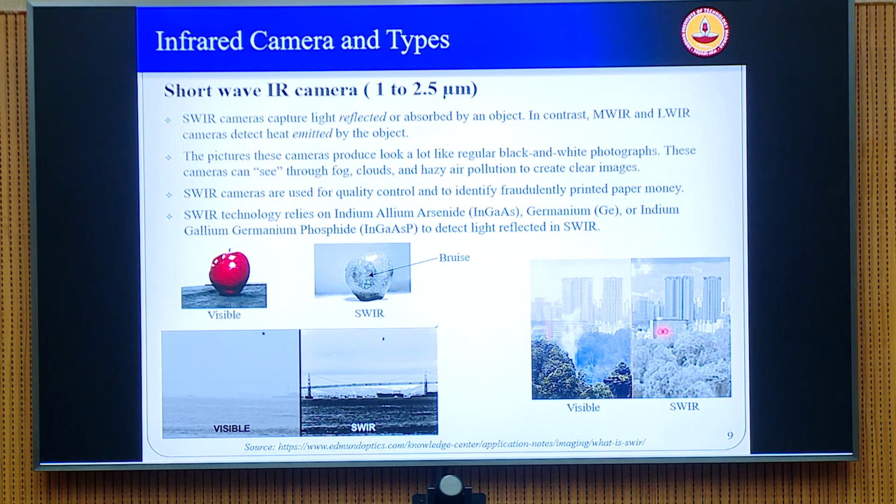Now you can image the same with the shortwave IR, and you can see that the smoke or haze is completely transparent to the shortwave IR, and you can see through the haze and see all the finer details behind the smoke. This is because the shortwave IR has wavelengths which are slightly longer than the visible wavelengths. Therefore the Mie and Rayleigh scattering effects when it passes through the haze are much lesser than what visible light experiences. So due to the suppressed scattering, you will be able to see more clearly through things like fog or haze or cloud cover to a great extent.